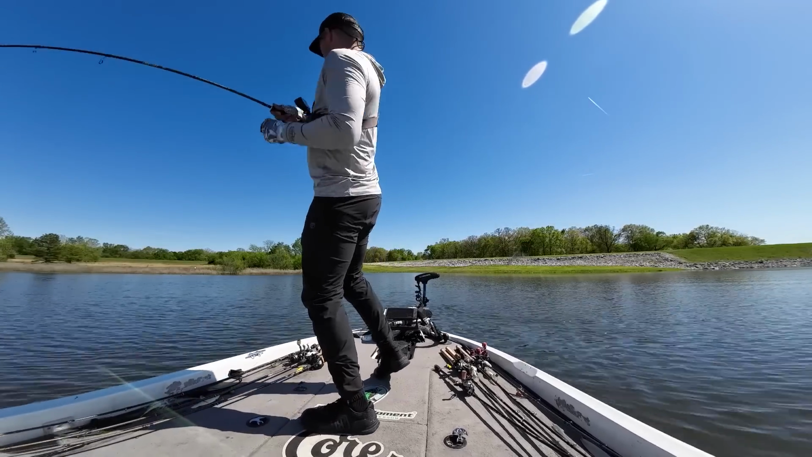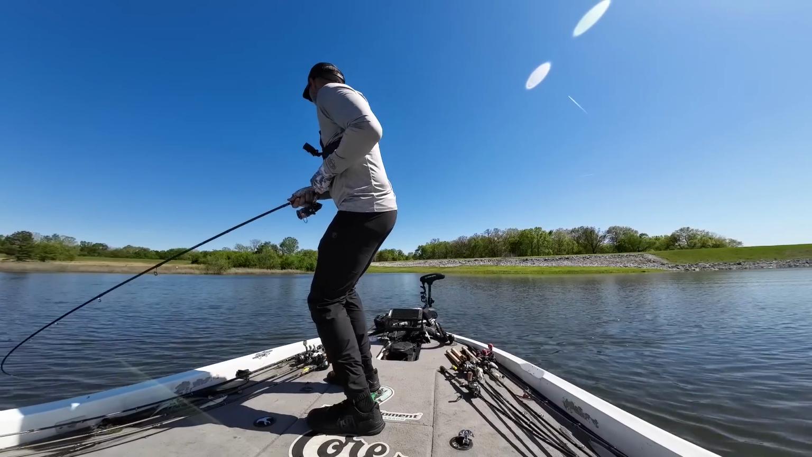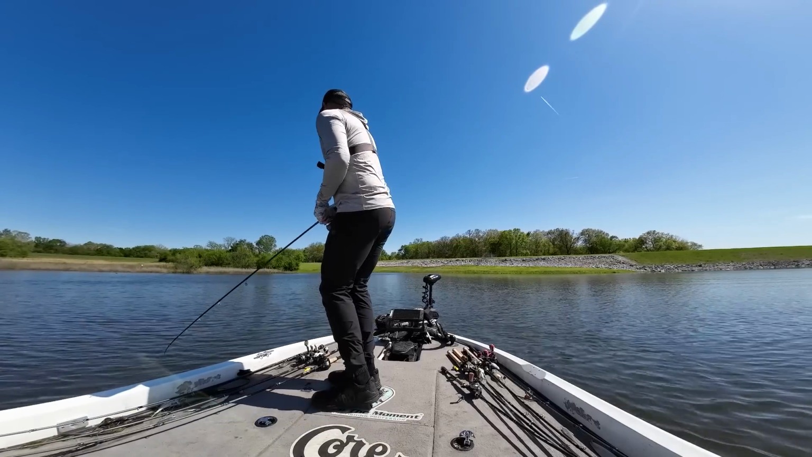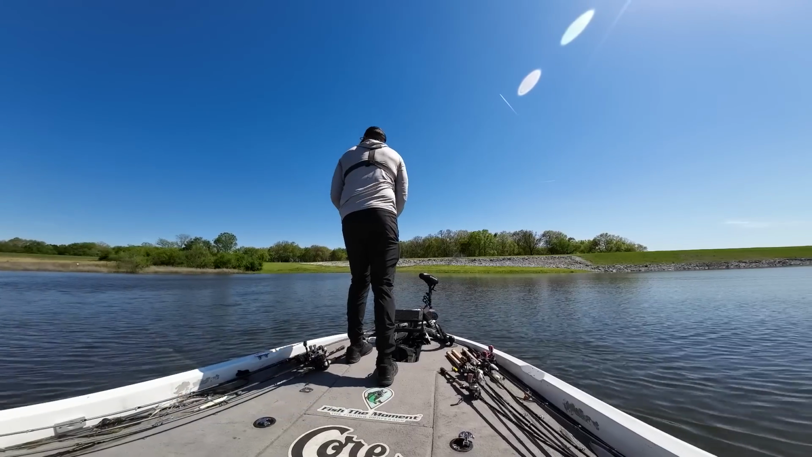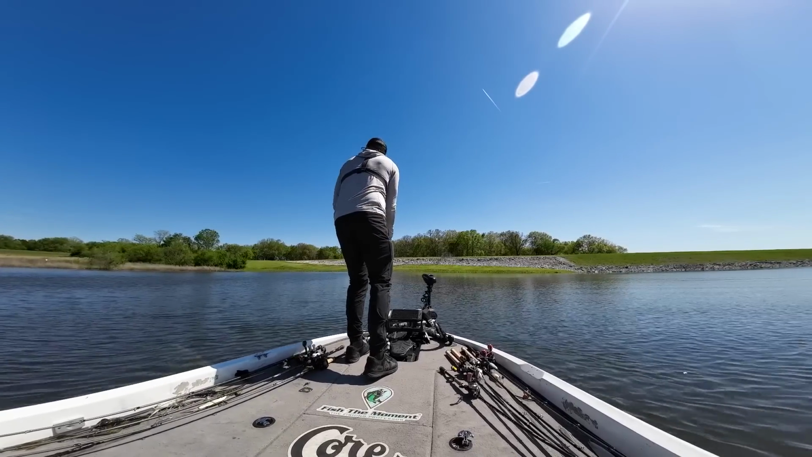Got him. There we go. Another one. This feels like actually a good one. I don't know if it is, but it feels better. It's not spinning around though, so you never know. I tried to actually fish through here with some moving baits, and literally my first cast back with the weedless Wacky, I get bit. So they obviously want this bait. This is a good one.